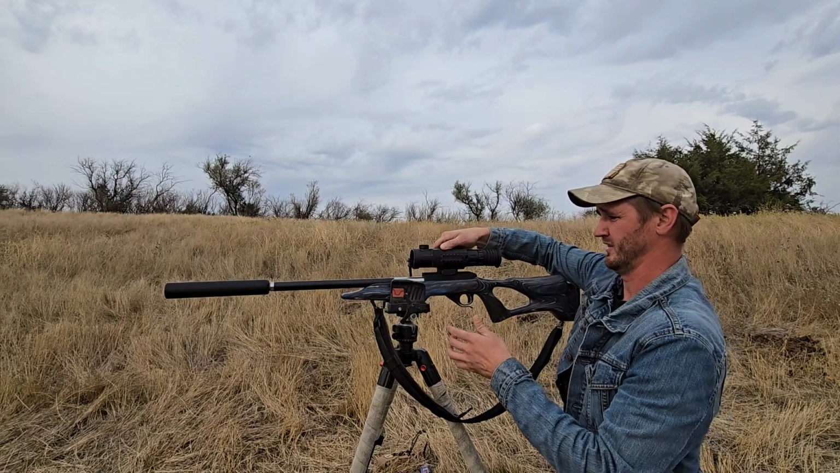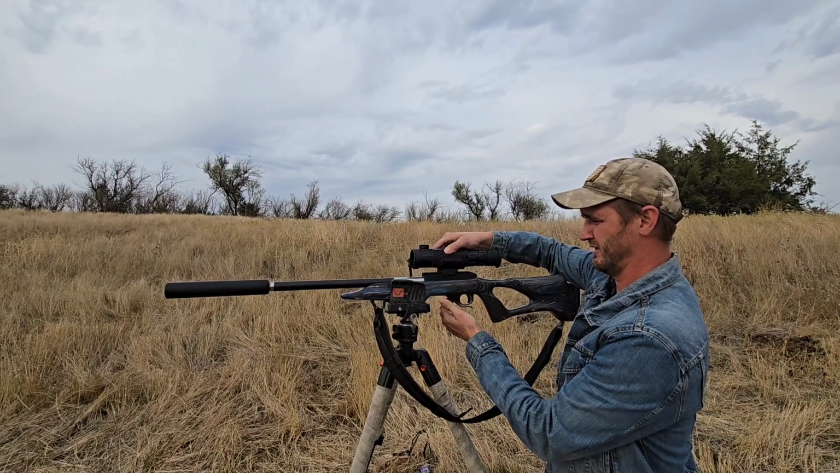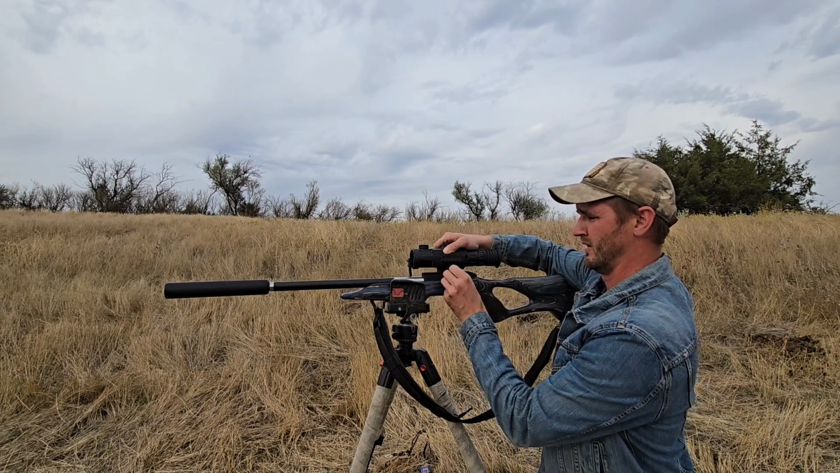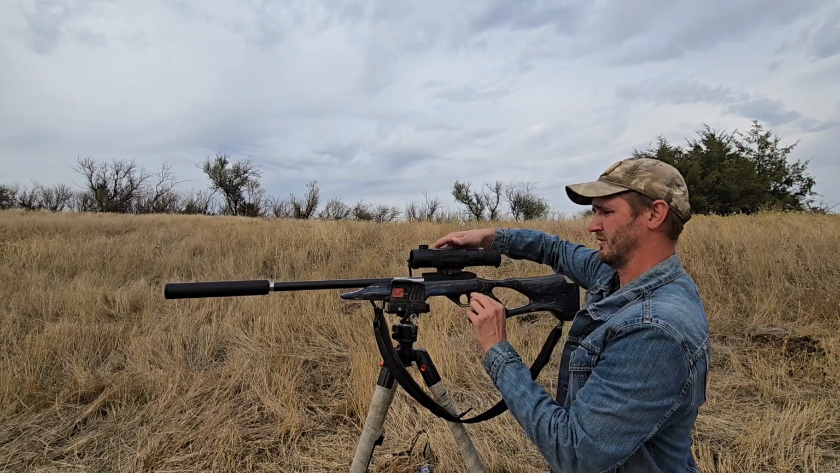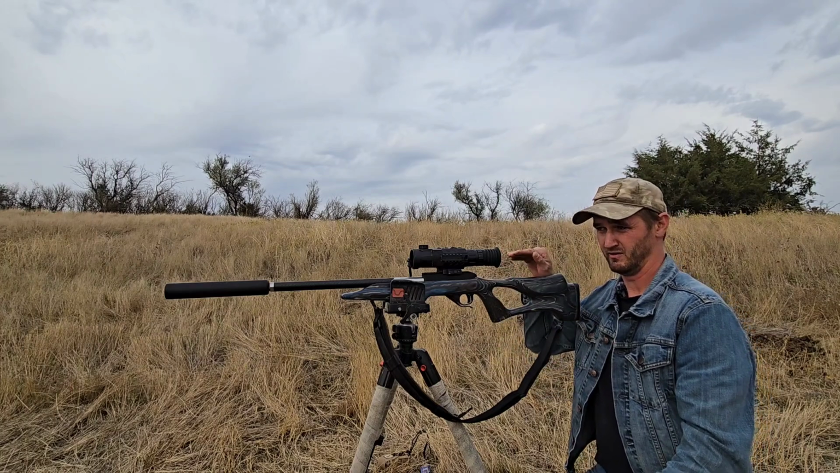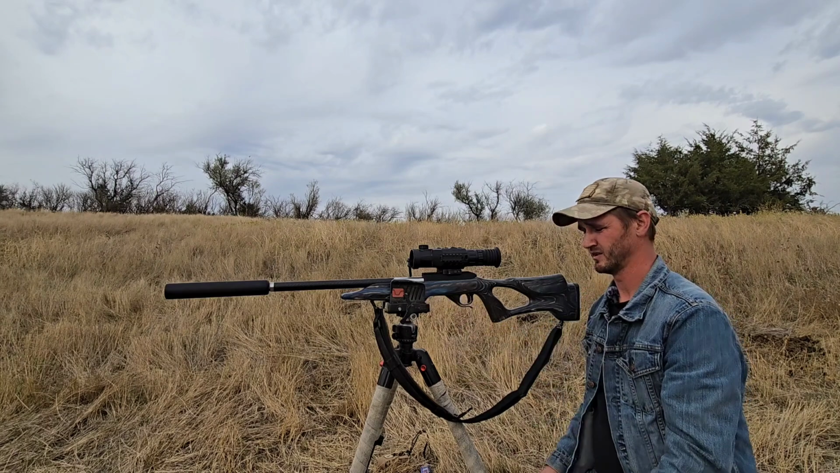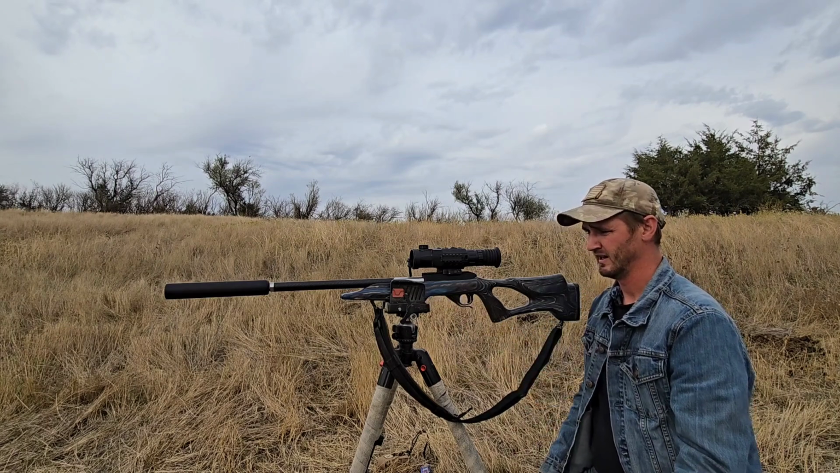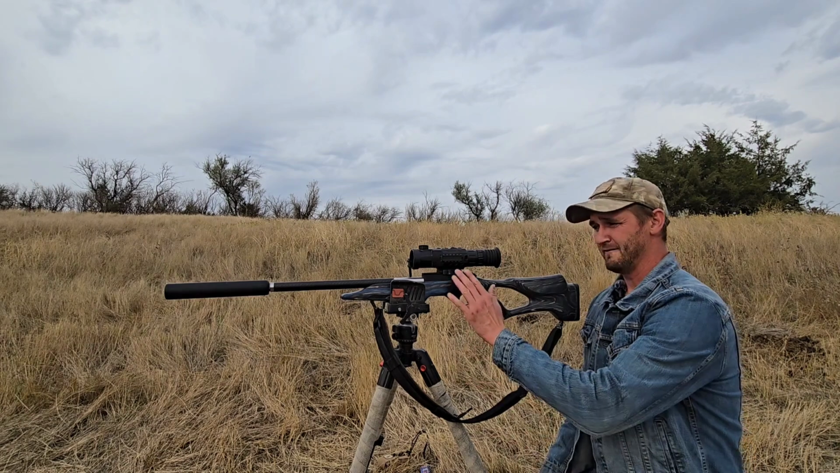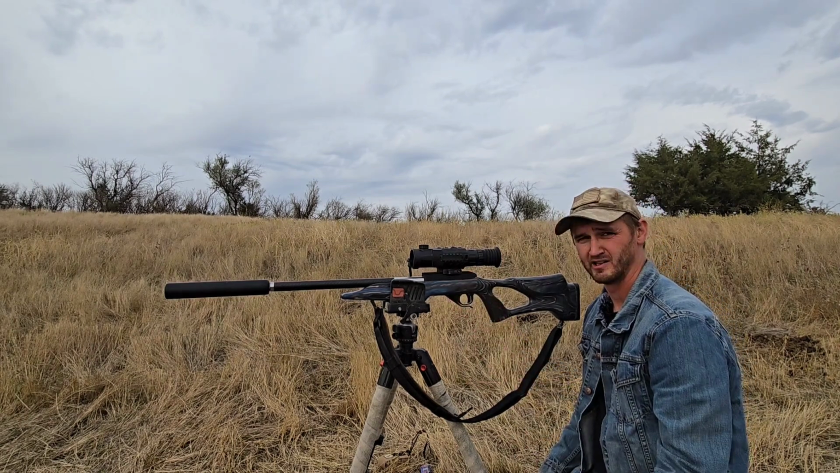Now when you're putting on a scope, and the 10/22 really doesn't matter, but on a bigger rifle it does, make sure you're holding the scope all the way forward, because that's where the recoil is going to push it. If you have it towards the back, when the recoil hits, it's going to shove the scope forward because the gun is coming backwards. So just make sure you have it held all the way to the forward position when you're locking it down. I've never used these quick disconnects very much. We're going to try it out and see what it does.